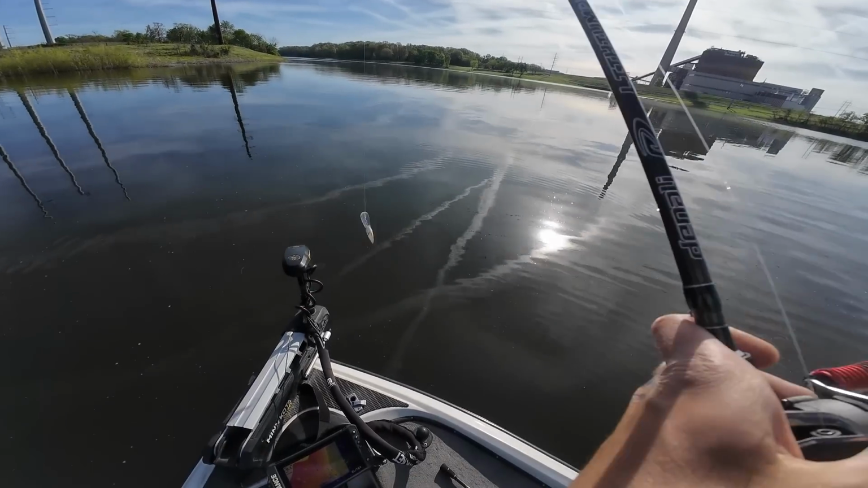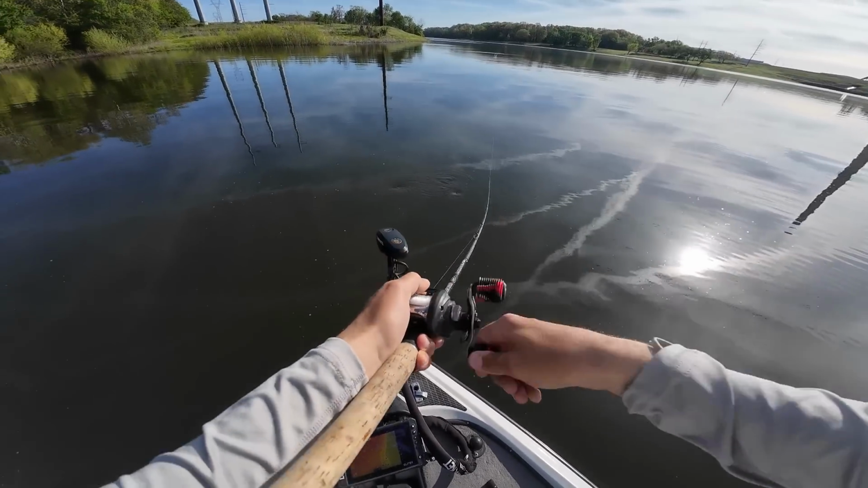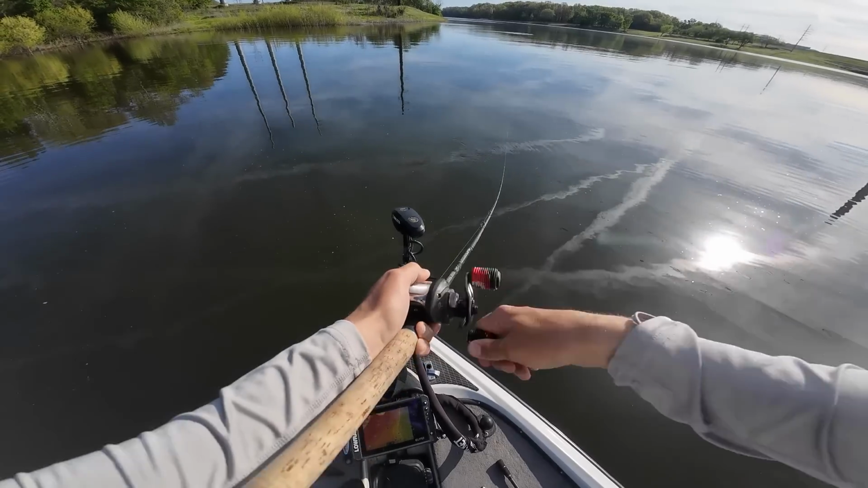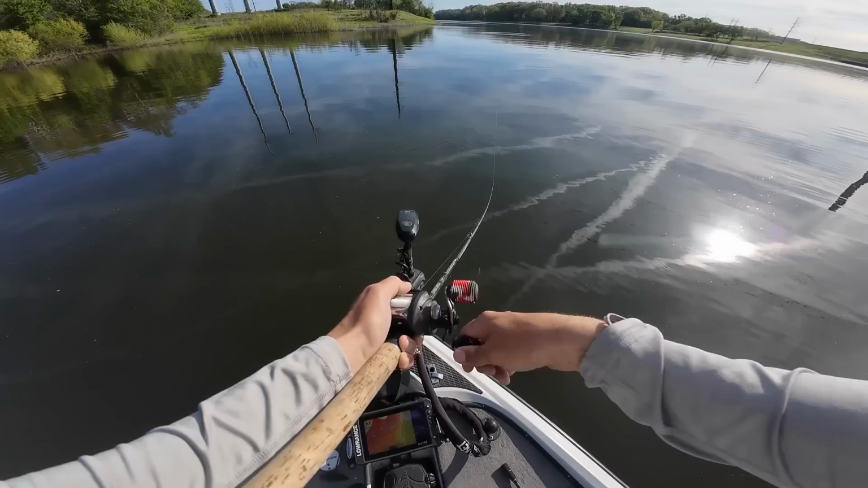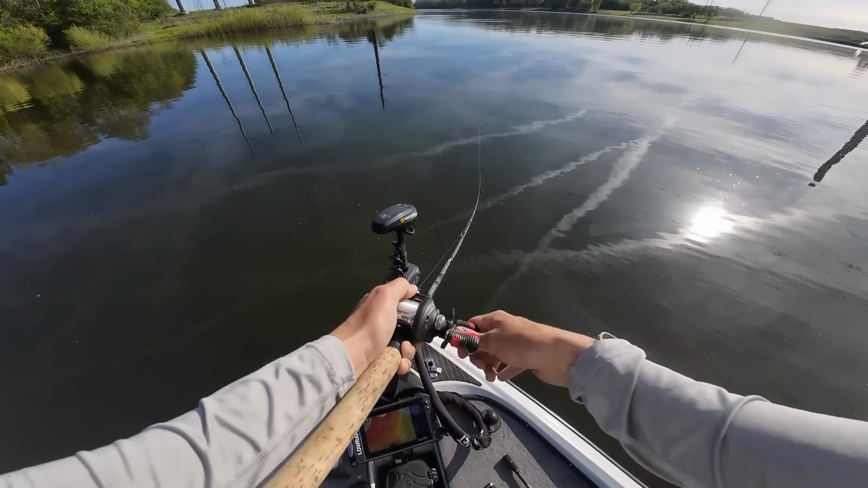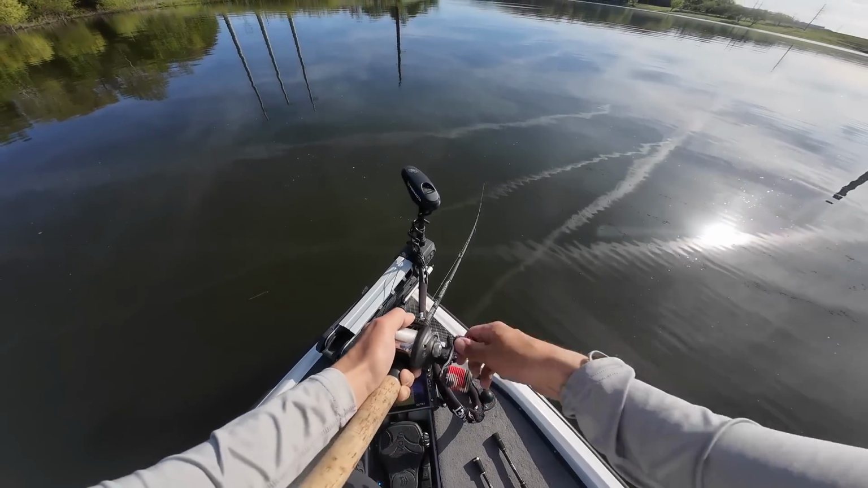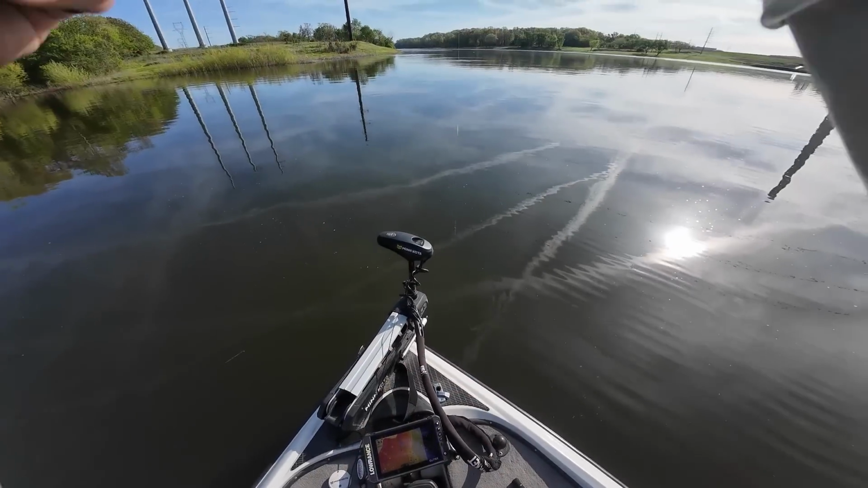Just got a Blitz Magnum EXDR deep diving crankbait. Bomb that thing out there, burn it back over this hard spot. 20-foot diving crankbait, so I should be able to get down to those fish no problem. See if we can get one of them to react.